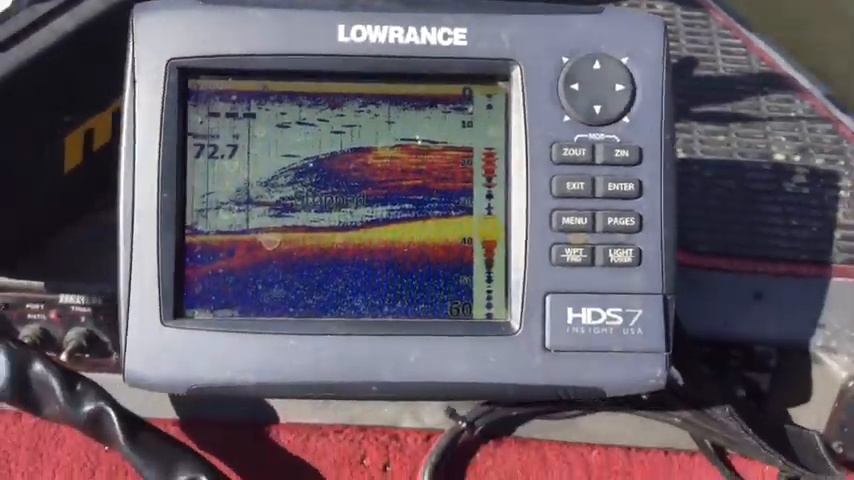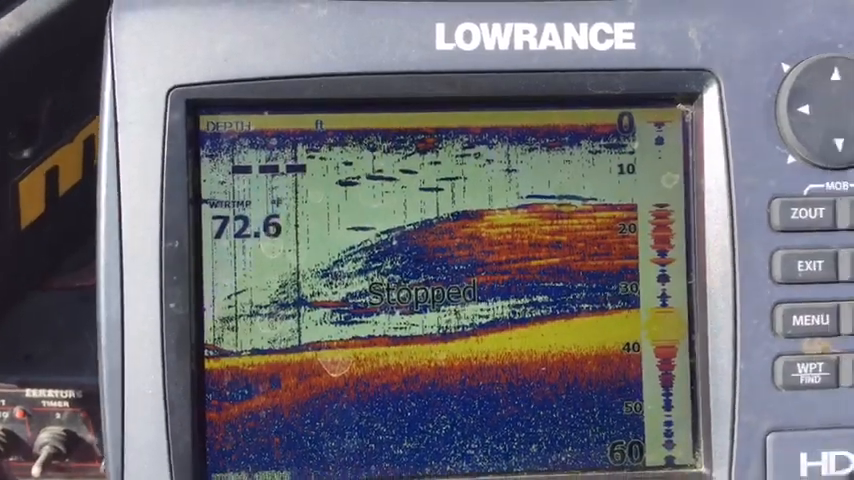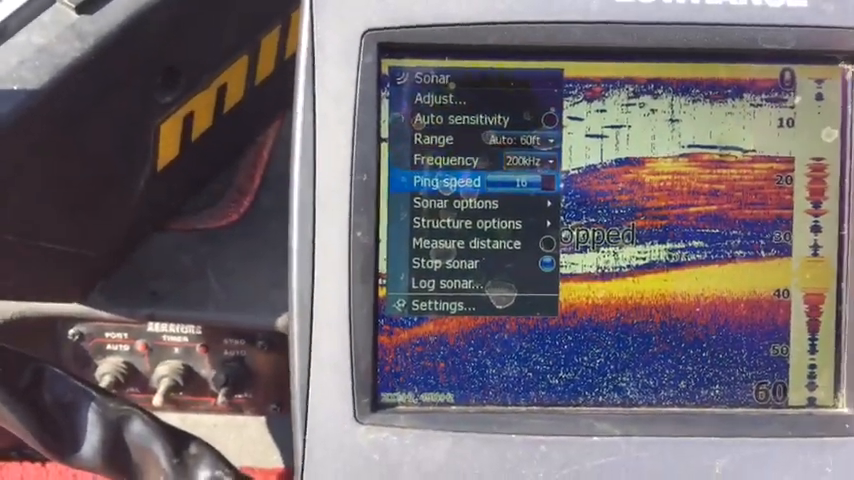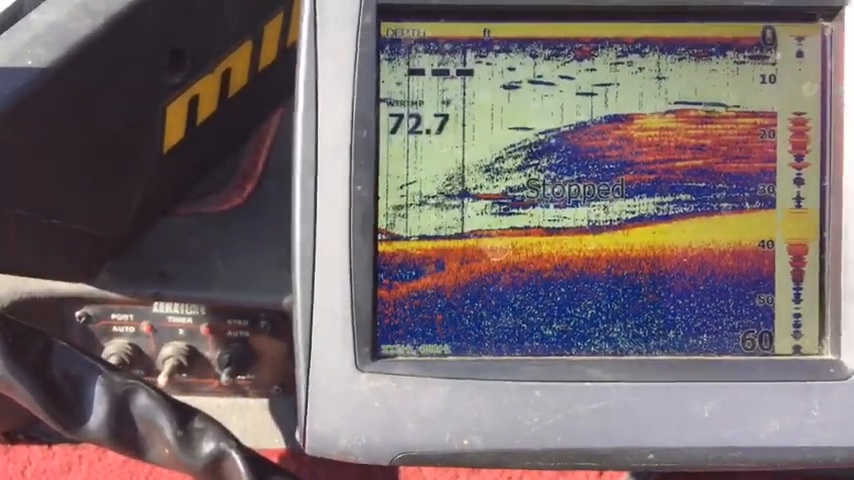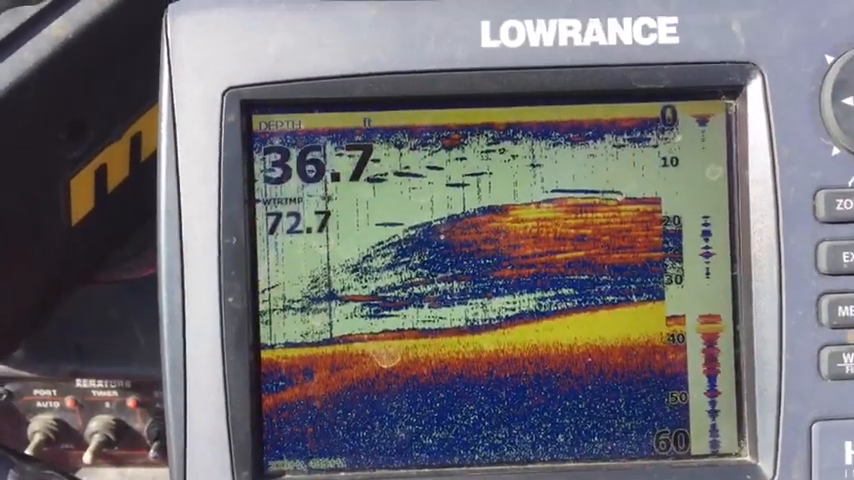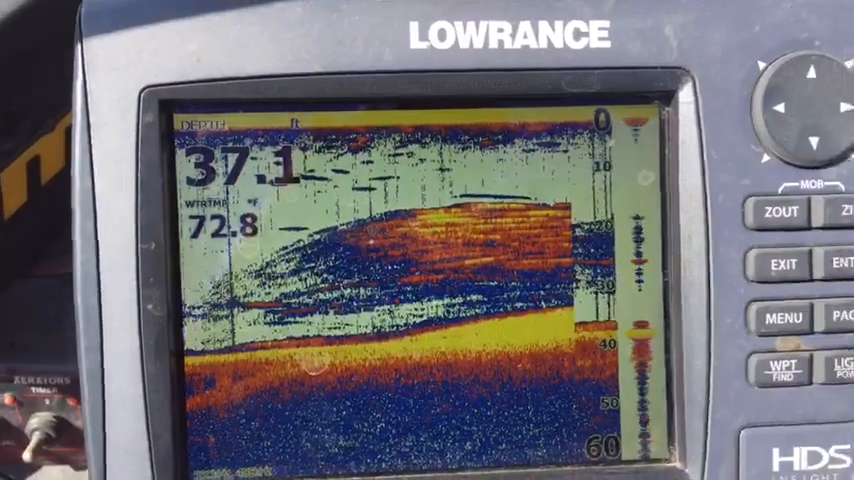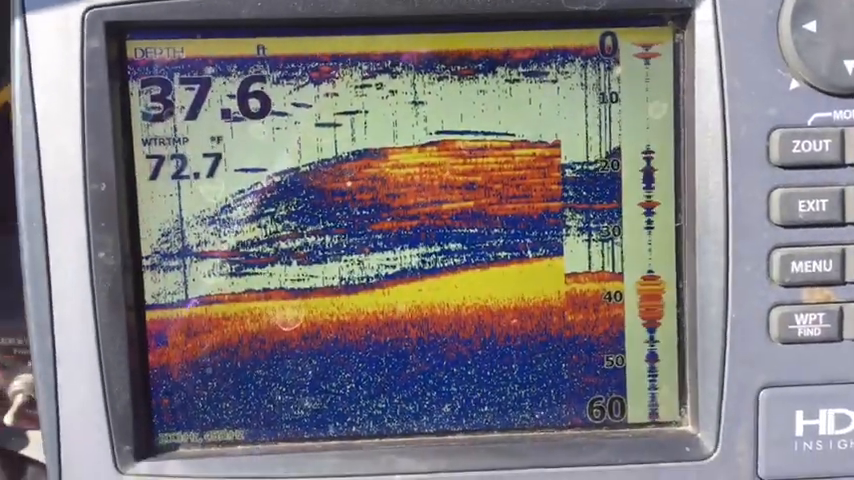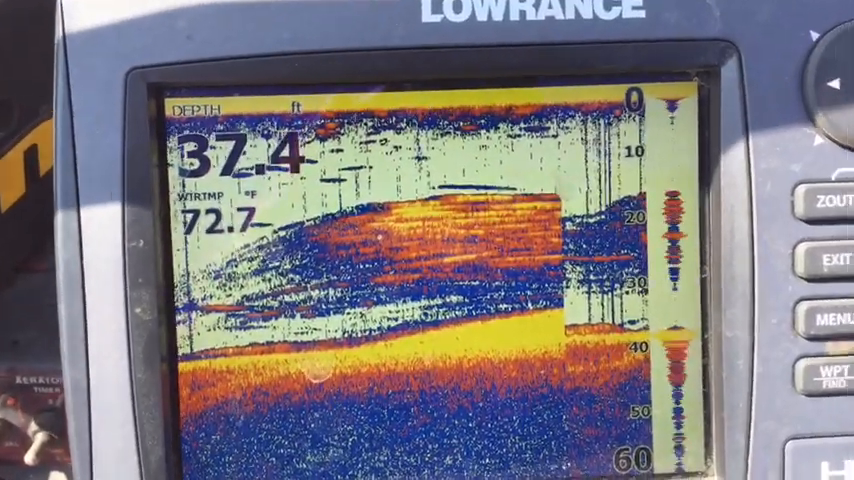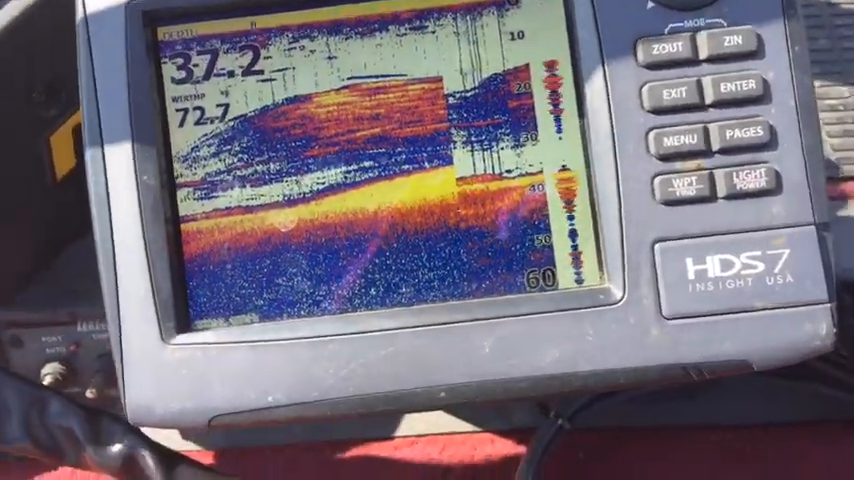Now I'm getting ready to turn the locator back on again. When I turn it back on, we're going to go live again and see if I can find another school. It's not going to look like that now because I've had it stopped, but I'm going to run the boat around here a little bit and see if I can find it again. It looks like I'm not very far away from it. I'm coming up on it again right now. Holy moly, there they are.